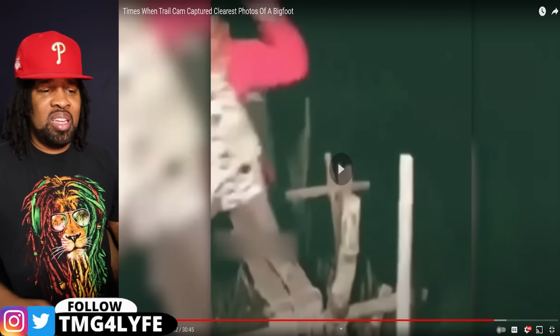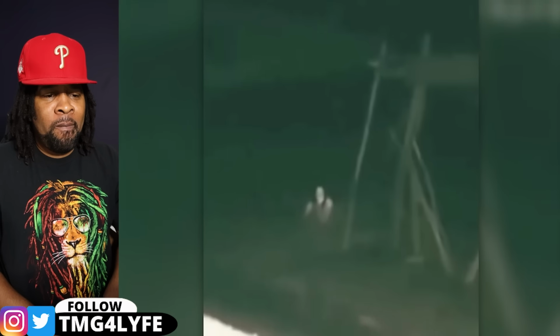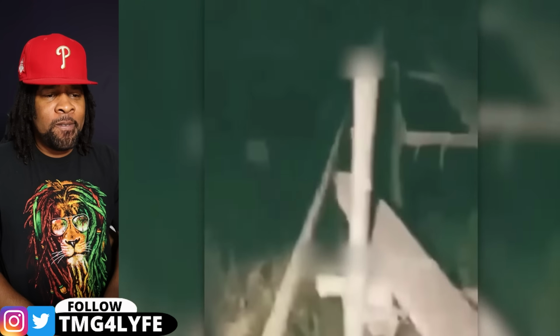Where did she come from? Isn't that just the most random thing you've seen? Fortunately, the fishermen managed to get to safety. According to them, this creature had been spotted many times before, but its true identity remains a mystery.